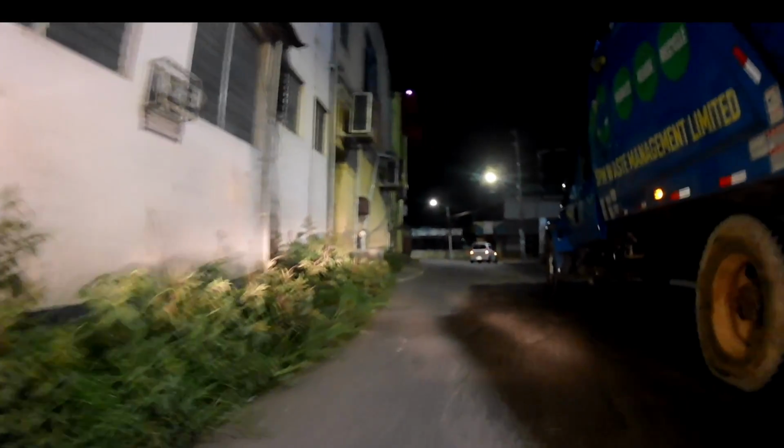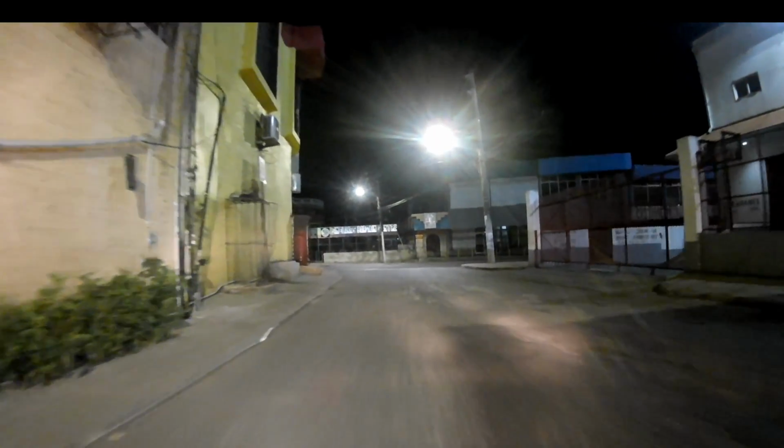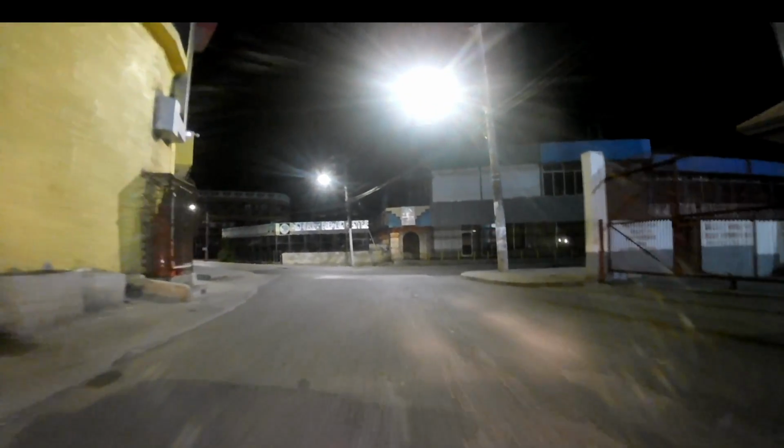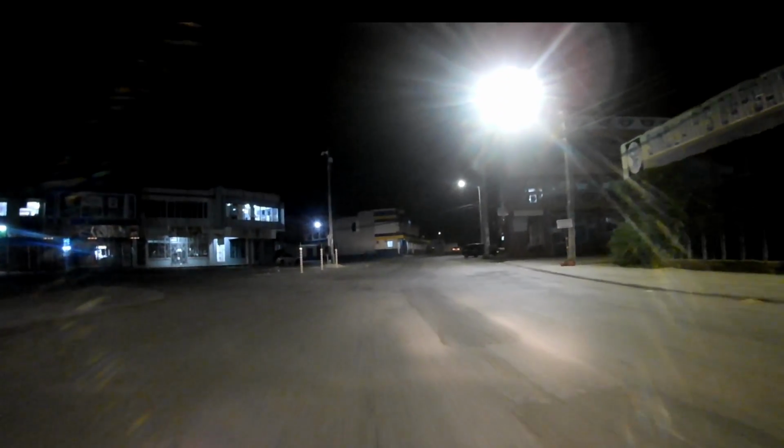So we're gonna make a left turn. So we're gonna take you all to Mega Mart. I know it's closed right now. Just giving you a tour of Mandeville, my people, and see what it's like.